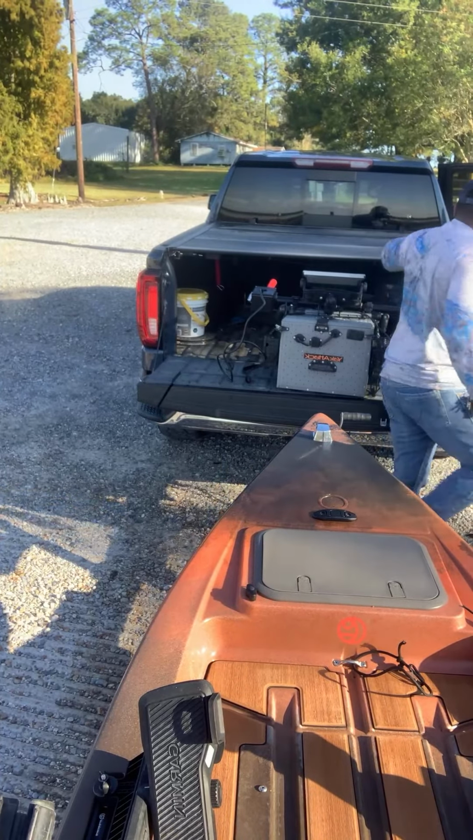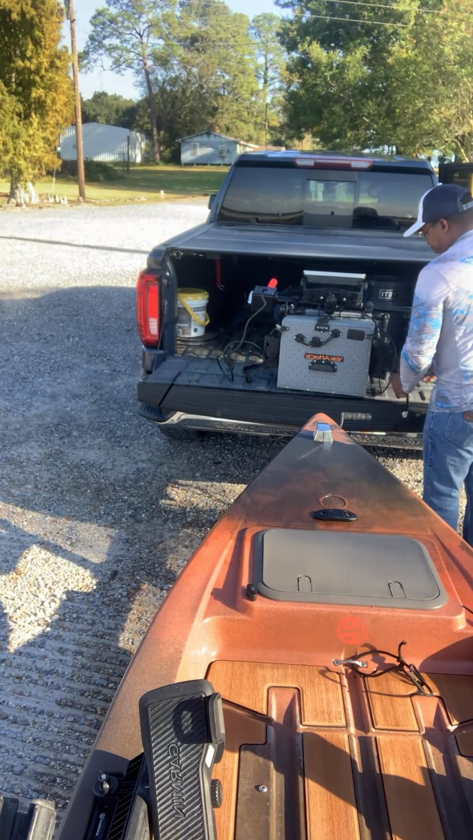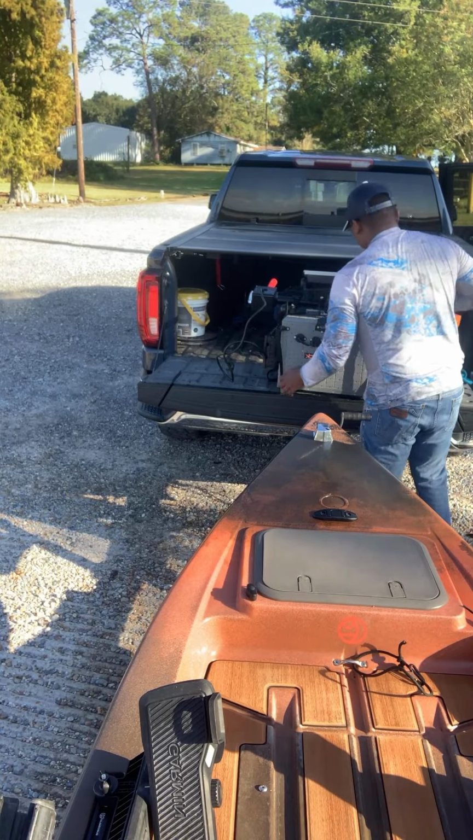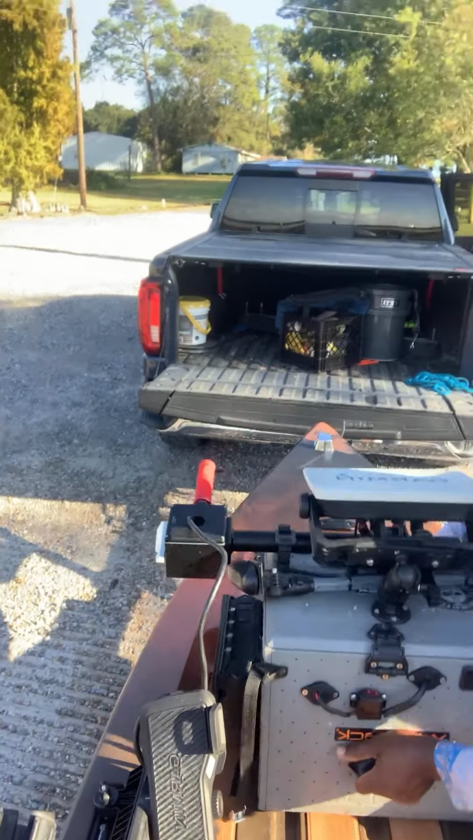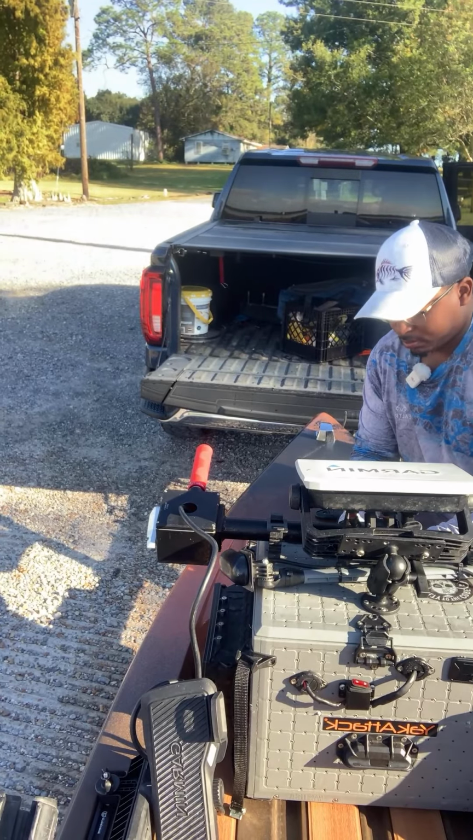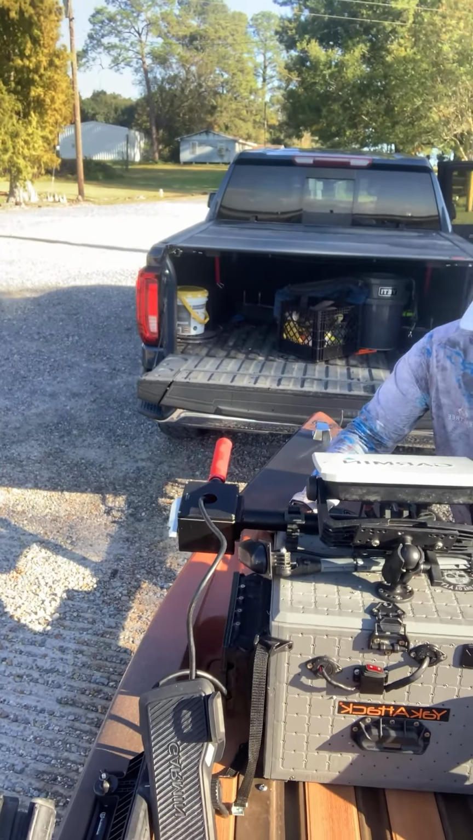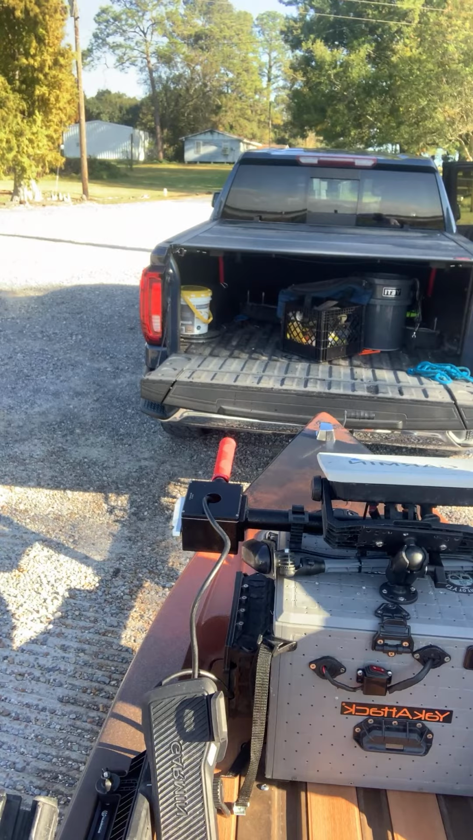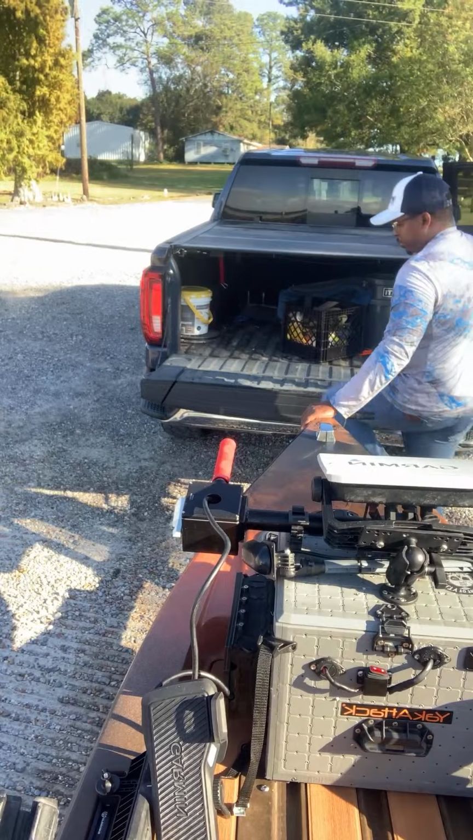I need to put this thing on the opposite side. All right, almost done.